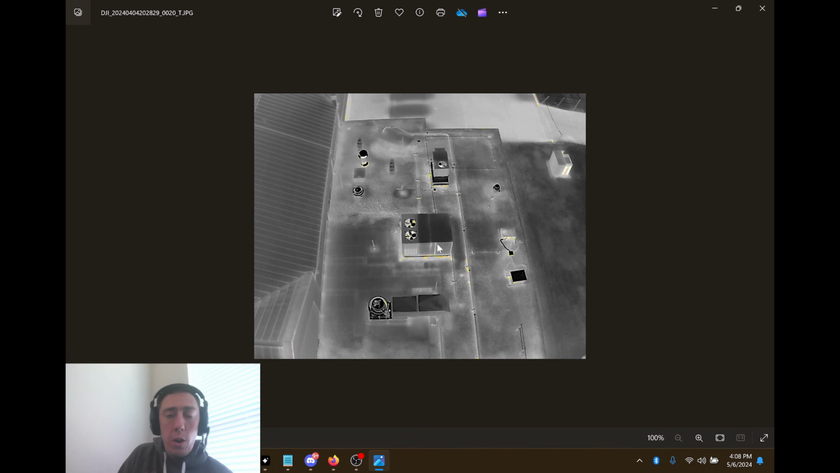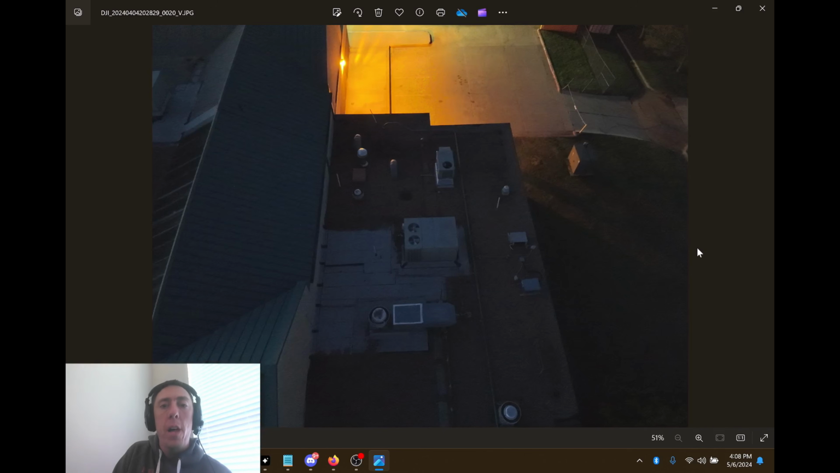So neat. And remember, you can also click on the button on this screen, and you'll be able to see the actual heat temperature readings while you're flying as well.